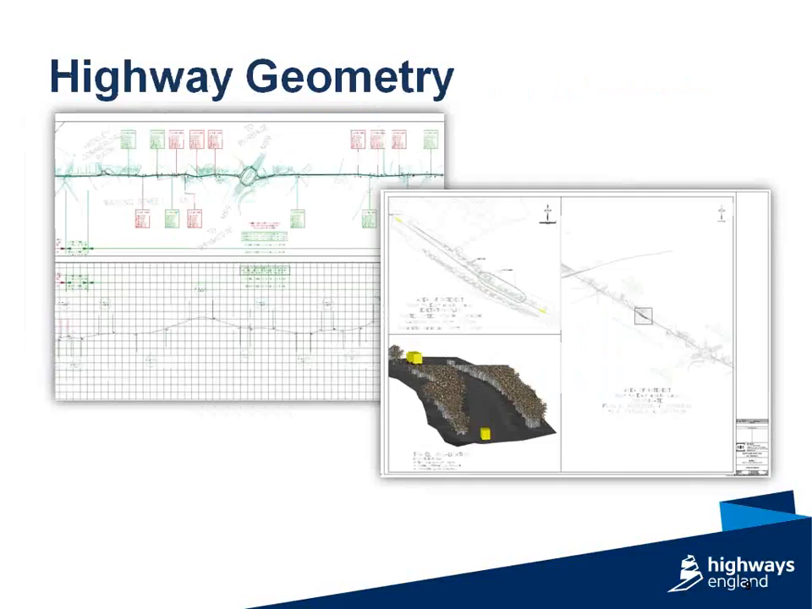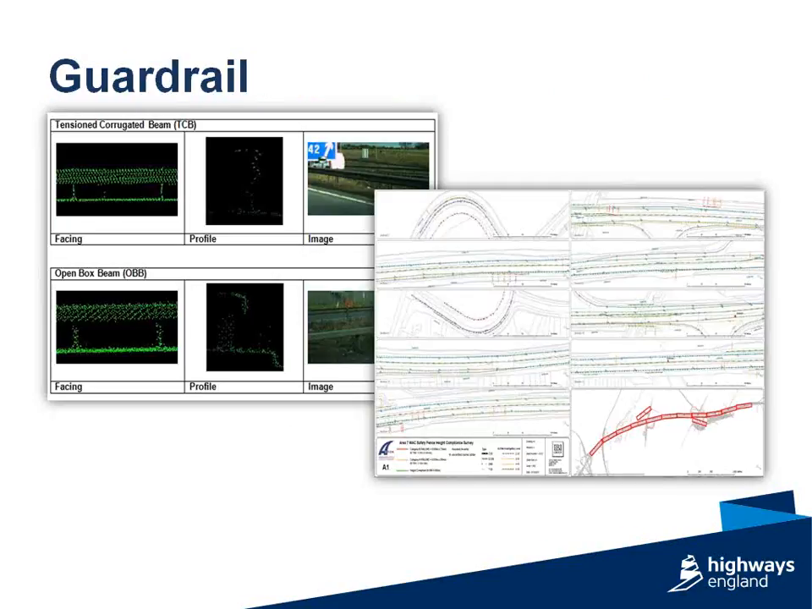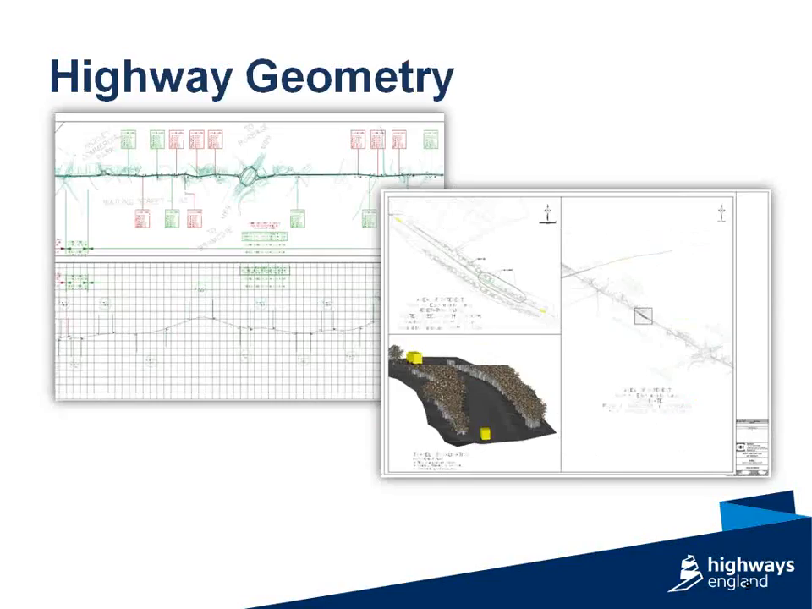So this slide is looking at highway geometry. And again, reusing the LiDAR data set and the 3D polylines that are created from the initial deliverable. That will allow the extraction of geometric features from the LiDAR point cloud. So in terms of vertical curvature, horizontal curvature, gradient, crossfall can all be data mined from the point cloud and compared to current design standards.